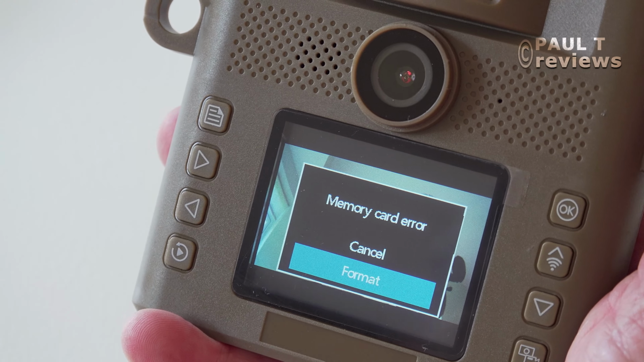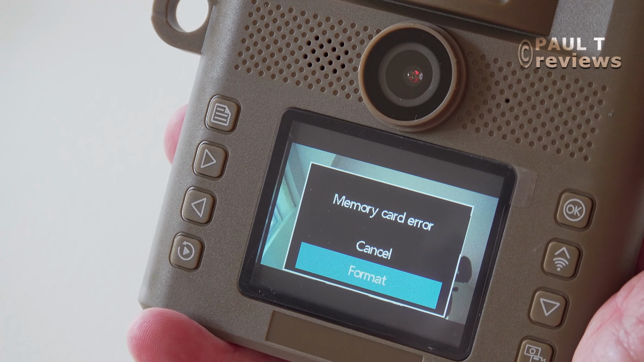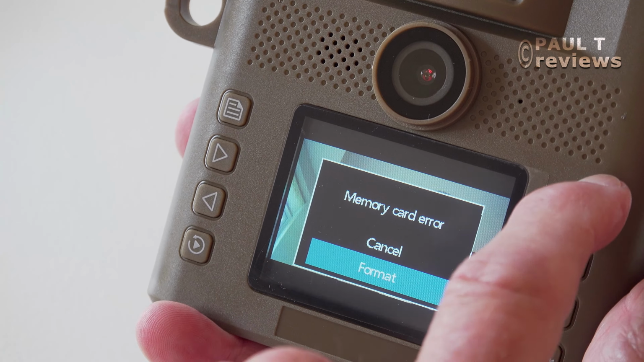Now let's have a look at these buttons. Here we've got an up and down, left and right. So let's, yep, there we are. That brings it down. So now we need OK. There we are. We've got an OK. So I'll press that. And there we are. Right, we can see ourselves here.